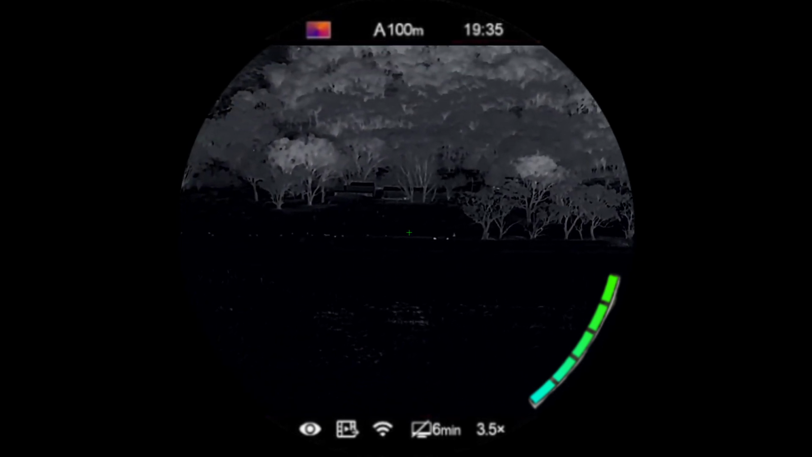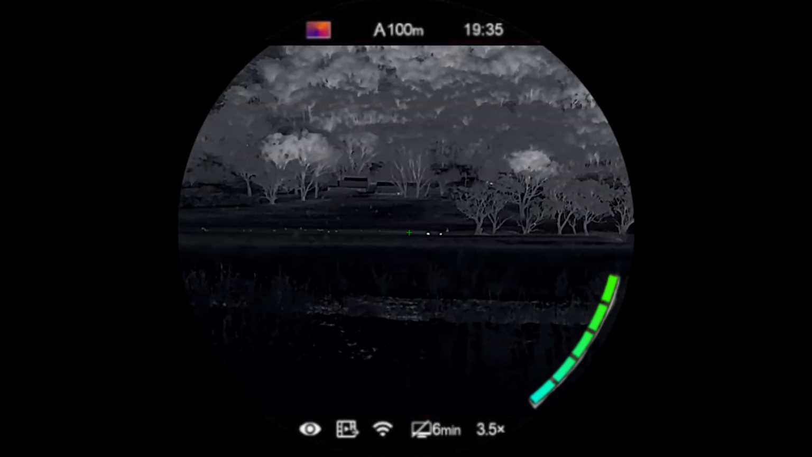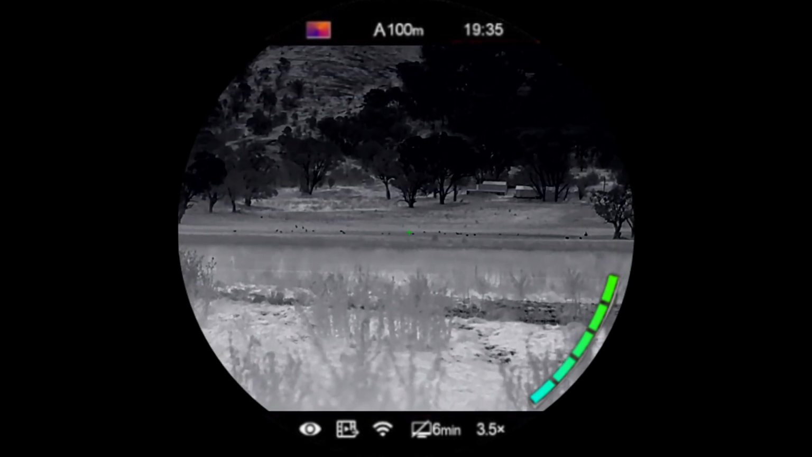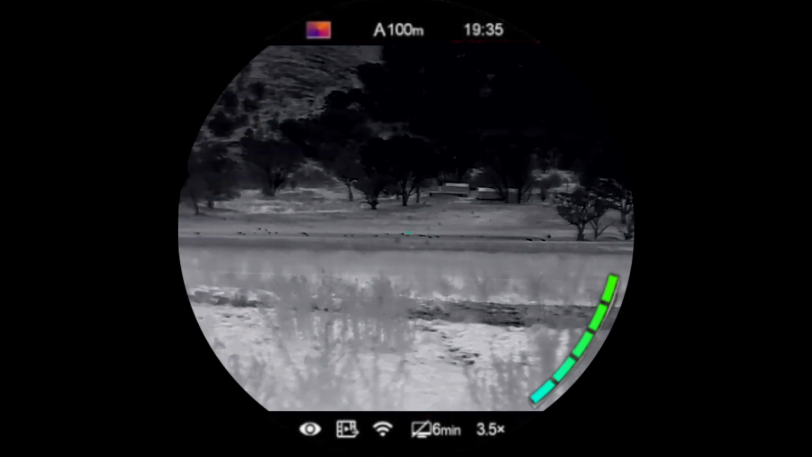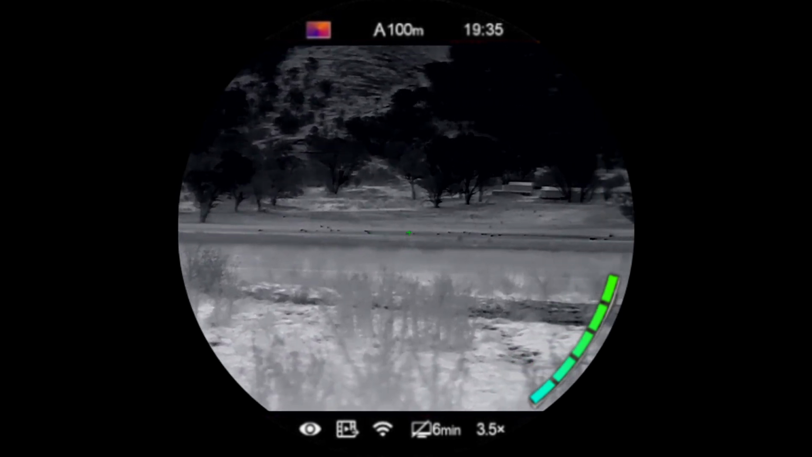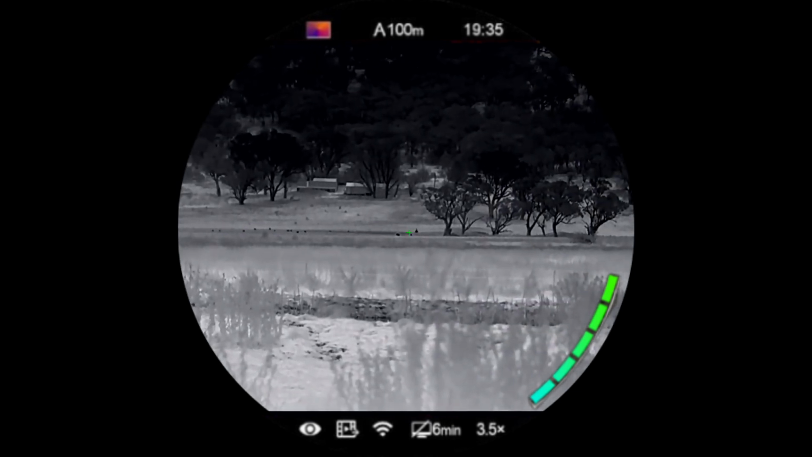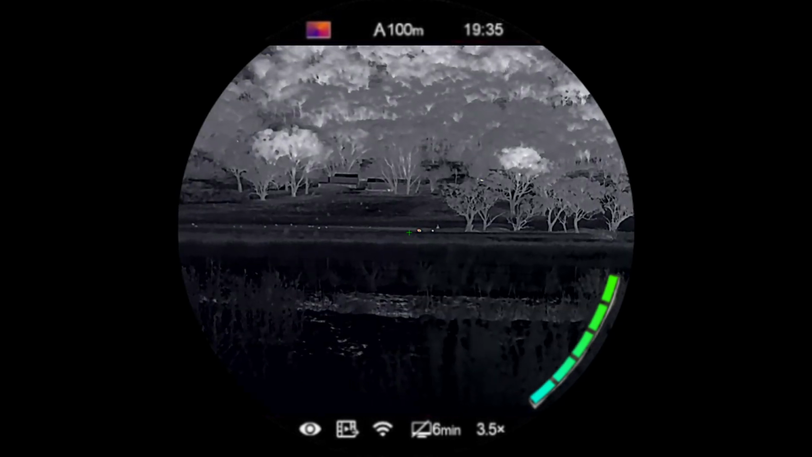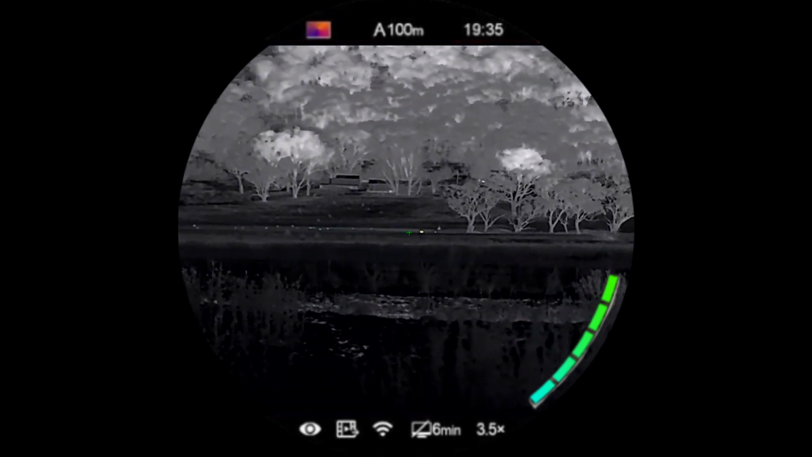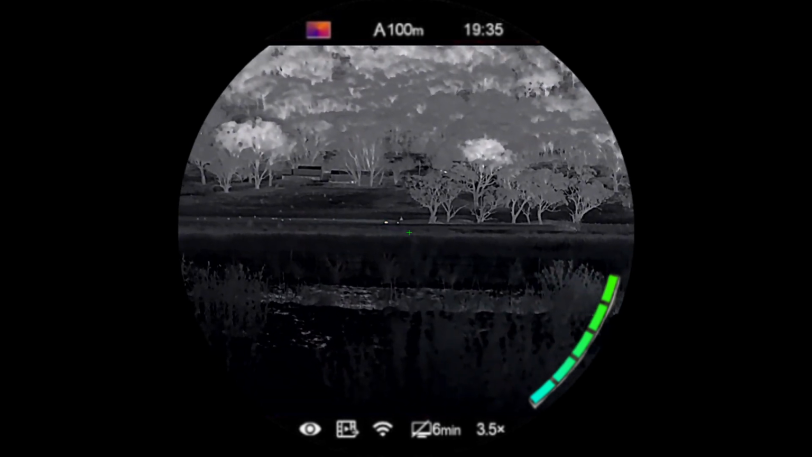Anyway, so we're currently in highlights. Getting back to white hot, you can definitely pick them out. Black hot, I feel like they stand out a lot better in black hot here. But anyway, each palette is better suited to different things. I found red hot was good for sighting in the rifle.